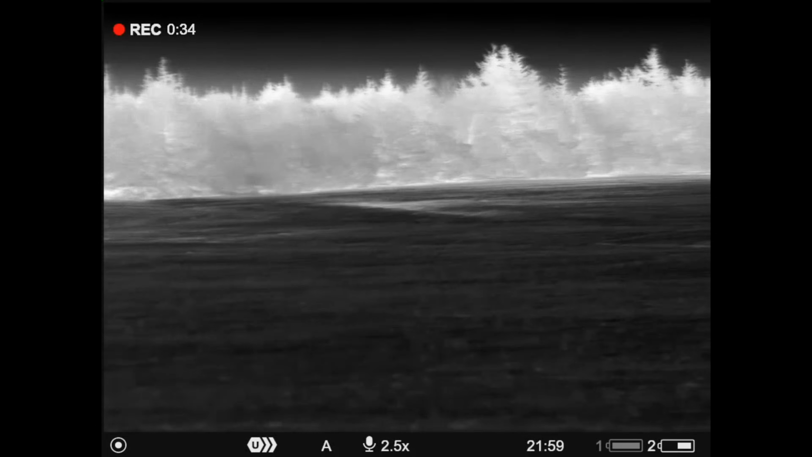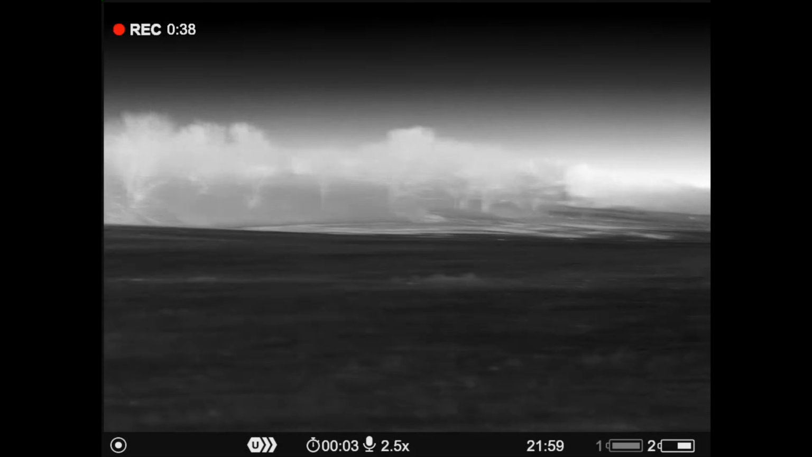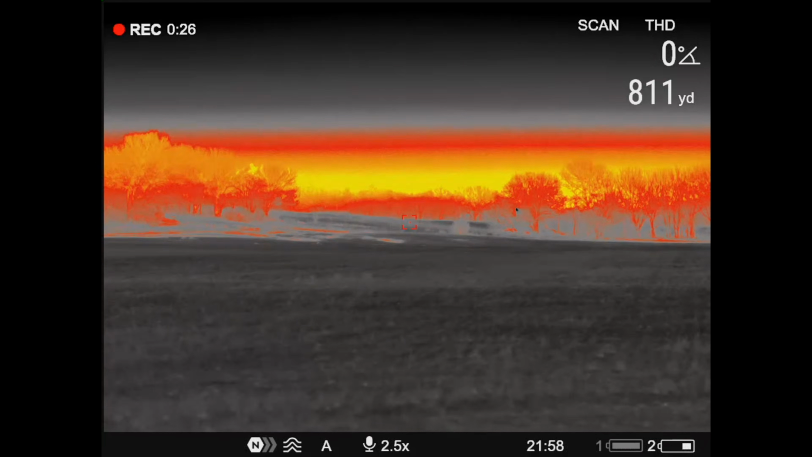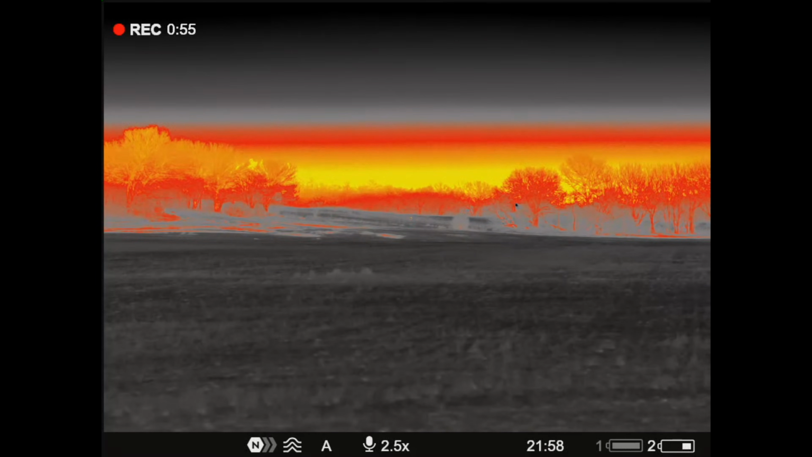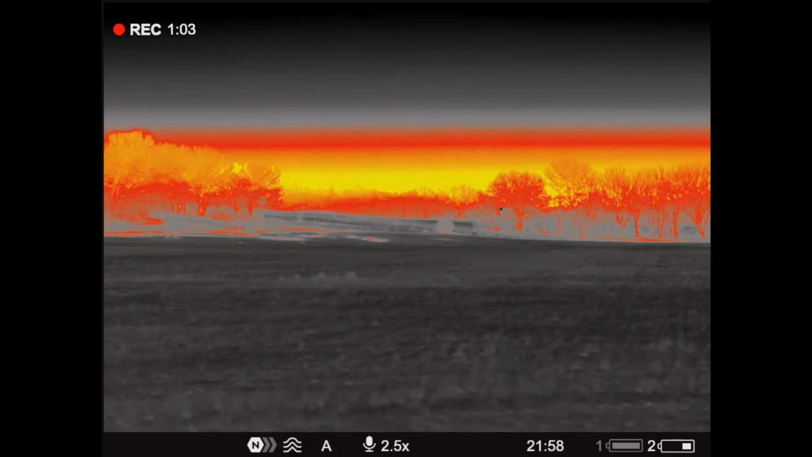Geoff says he sees a coyote out here about 380, so I'm going to turn on puffball when I get everything turned on here. Oh yeah, he might be too far for puffball. It might be a deer laying down, Rick. I don't know. It's just sitting there.